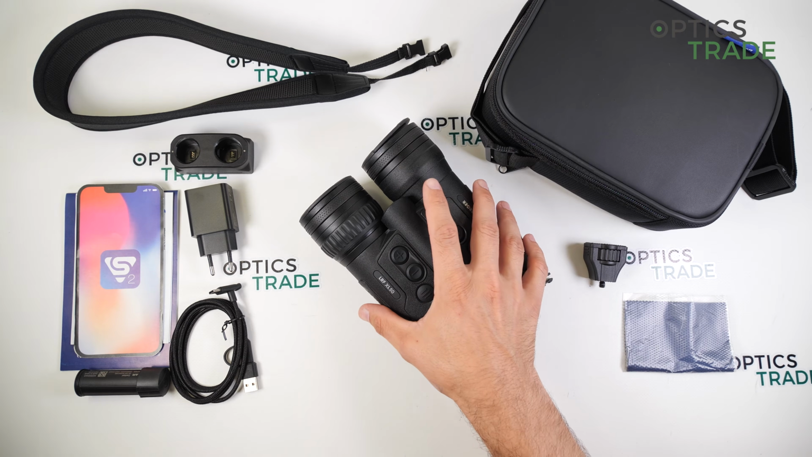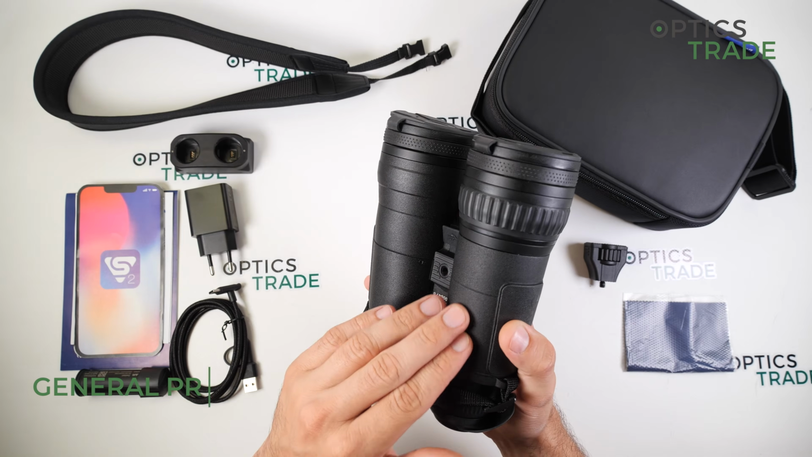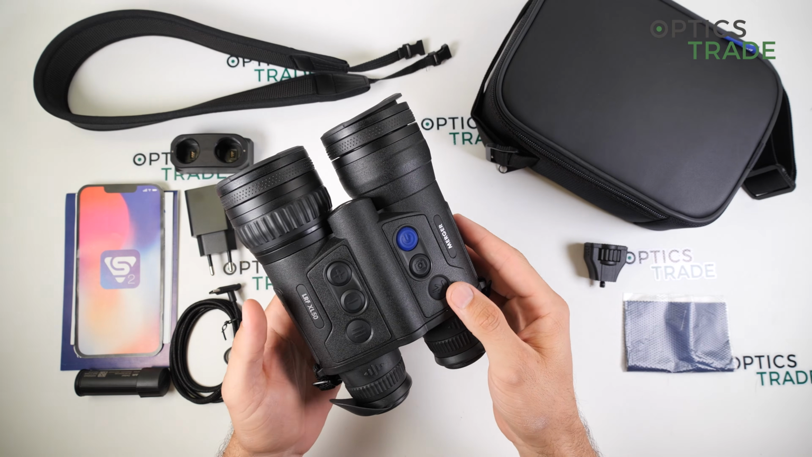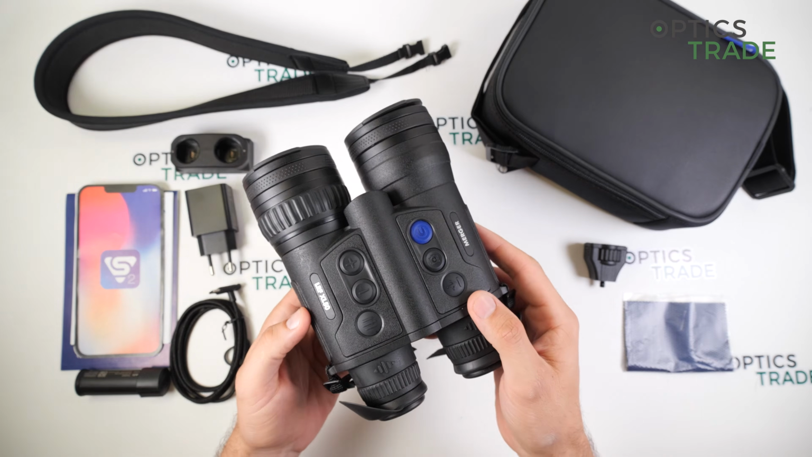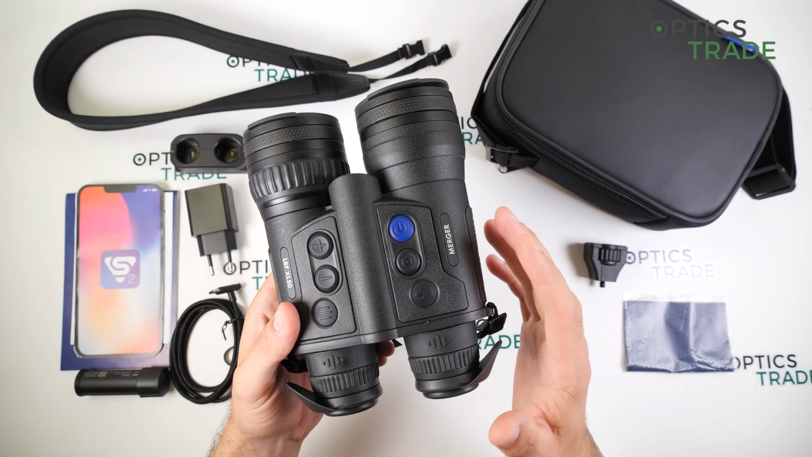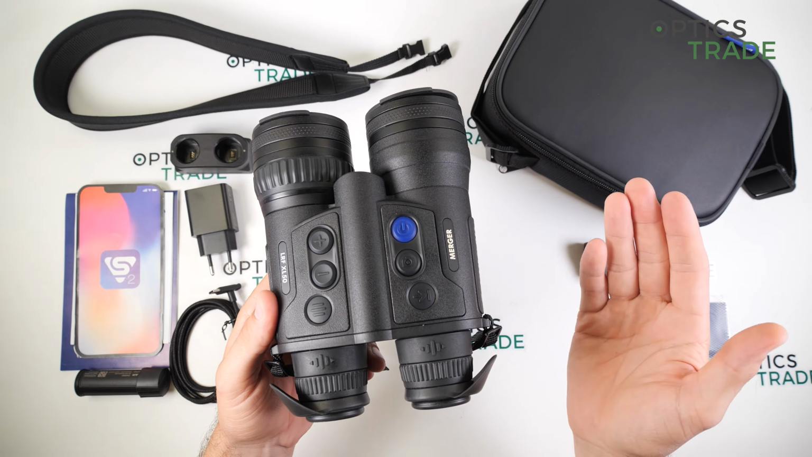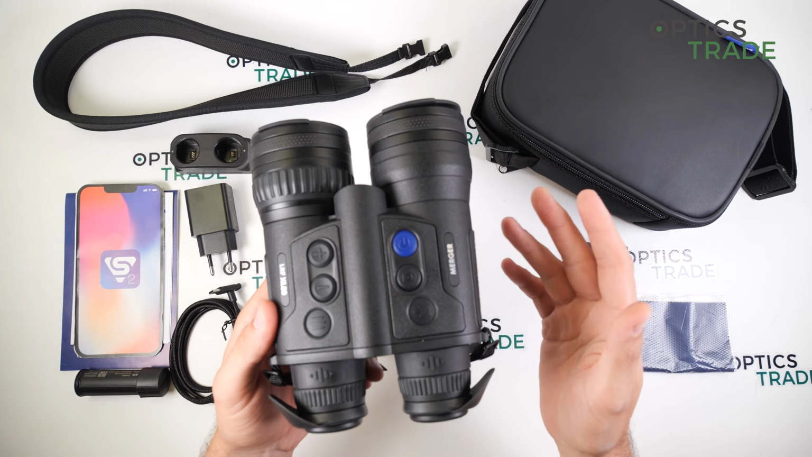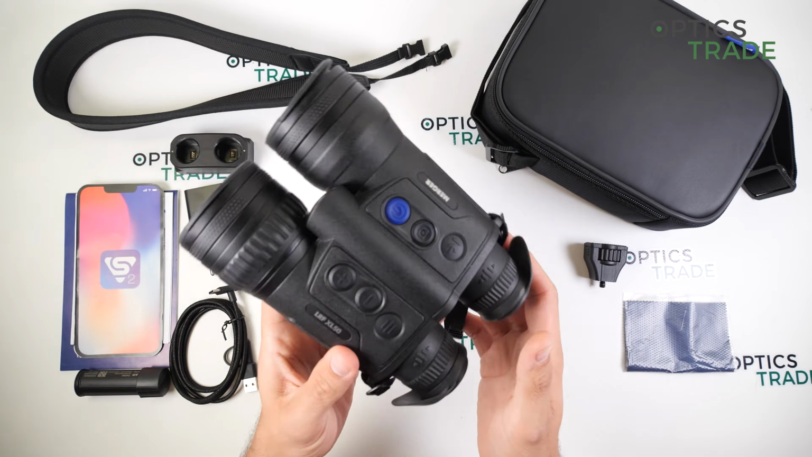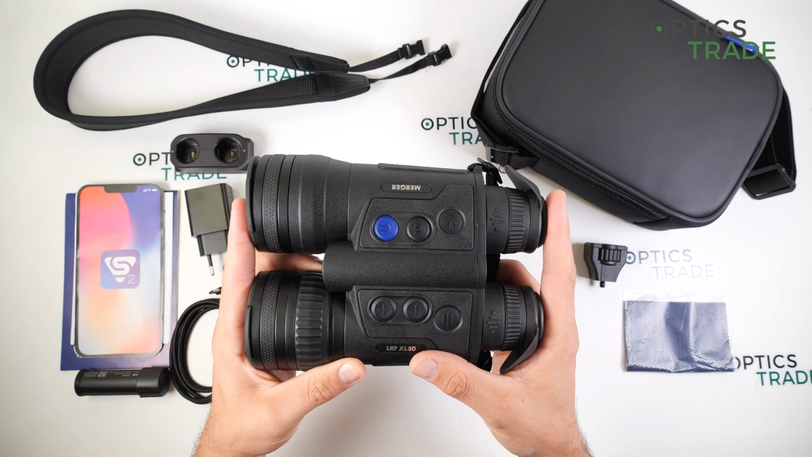The housing of the Merger is like on the older model. It is completely made out of magnesium, so you have a really durable housing. The temperature range for the operation is from -25 to +50 degrees Celsius. The size in the length is 197 millimeters.